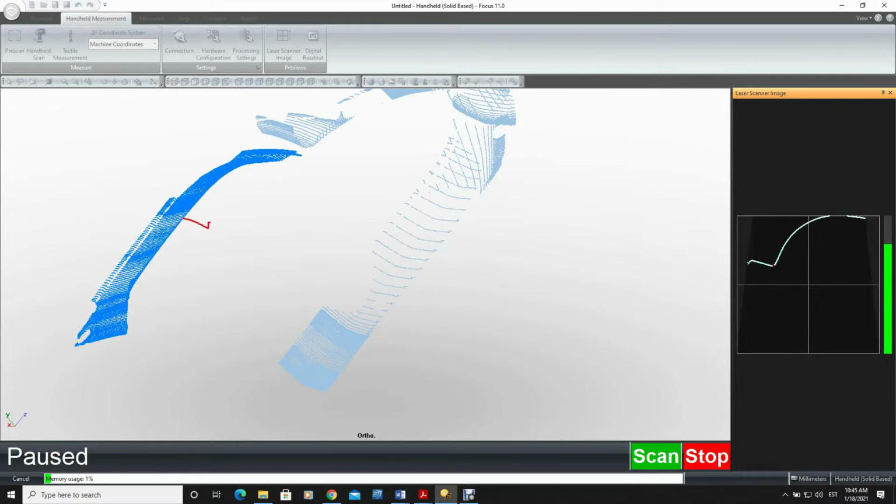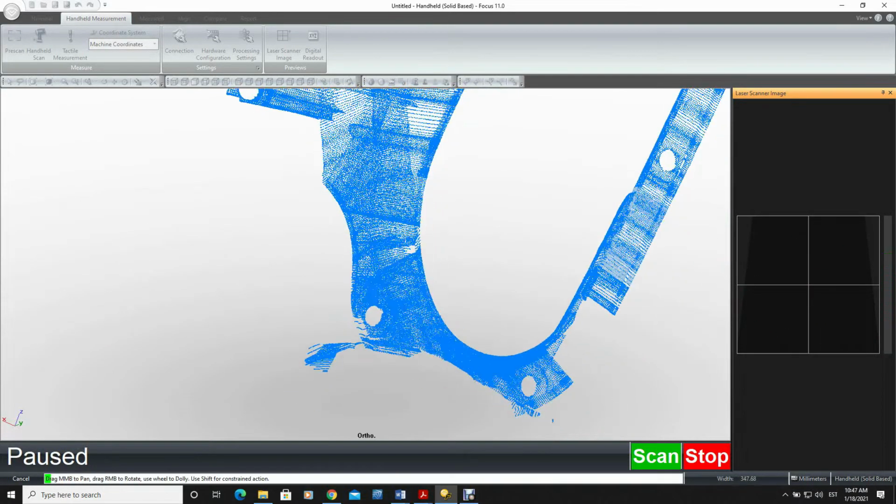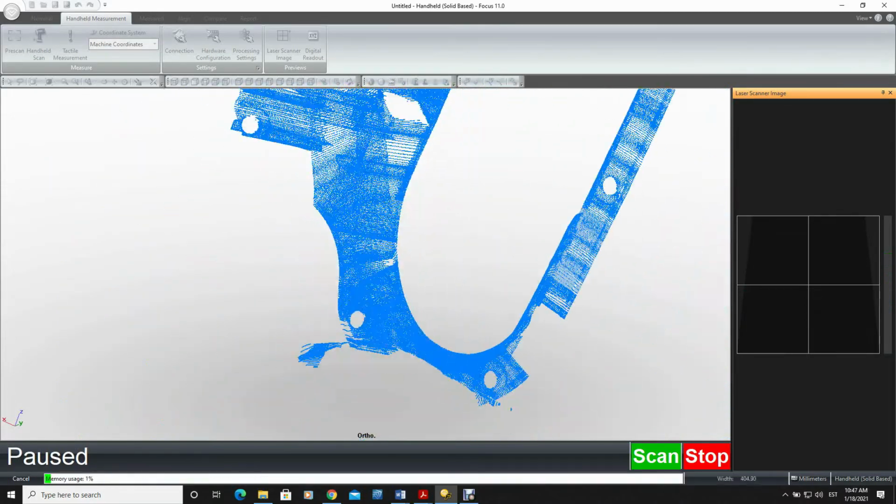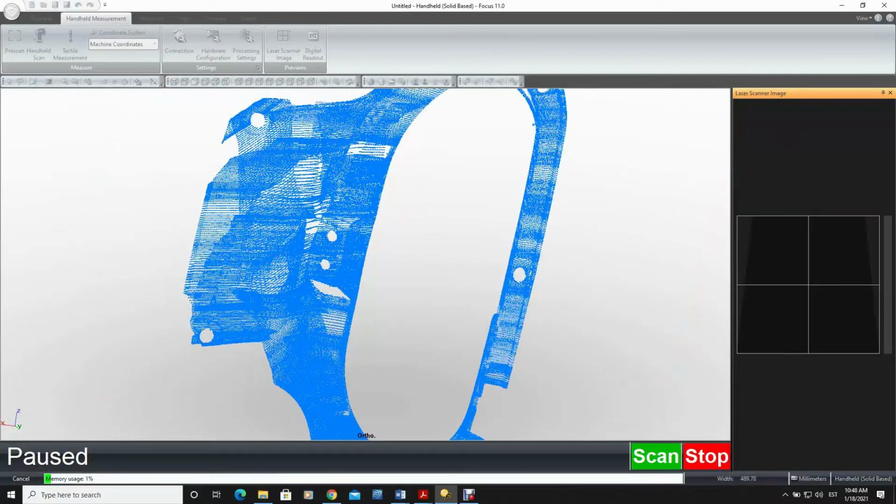Here we can see how the laser is collecting points from the part. The red line is the laser line, and the blue and green represent the points that are gathered by the laser. So first we will form the geometry of the part as a point cloud. Right now we can see that we have formed a partial point cloud of the part. This is a line scanner, so the points are forming stripes.